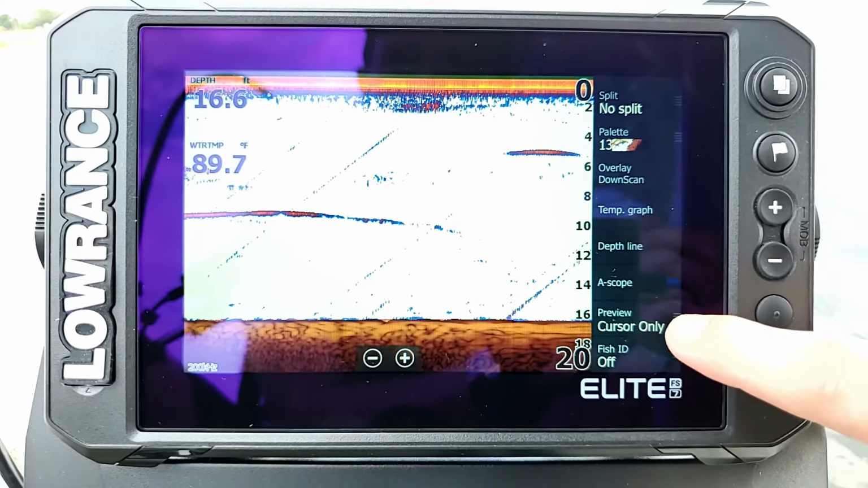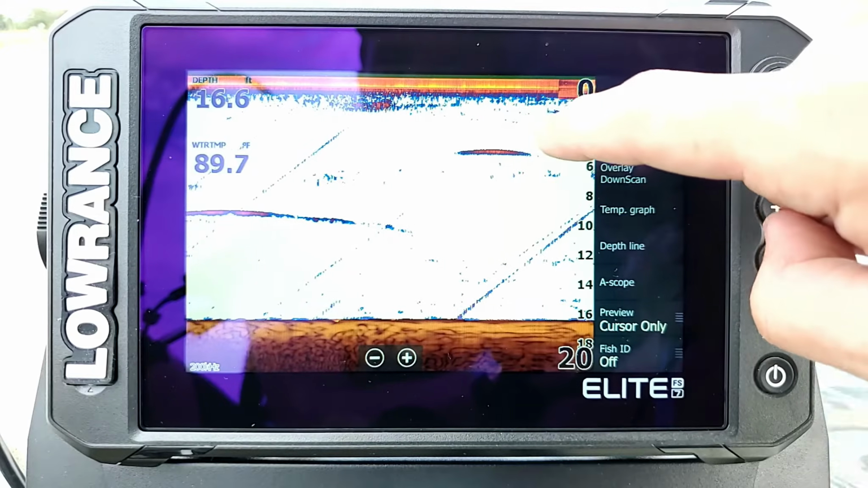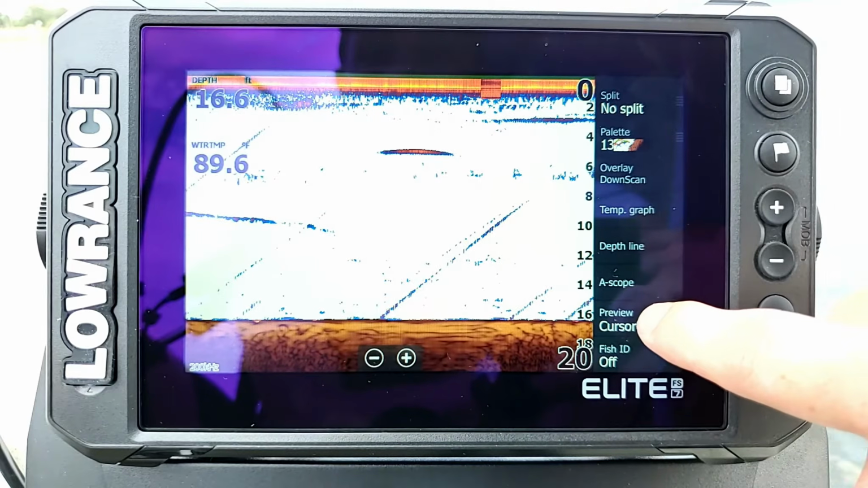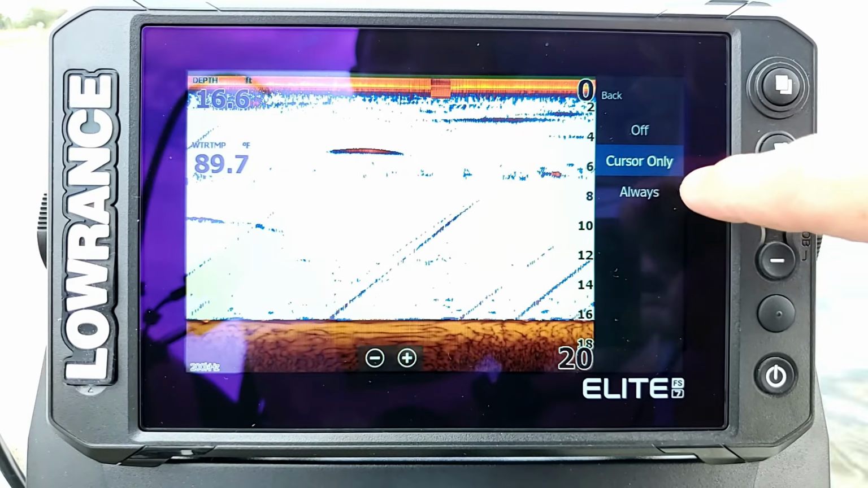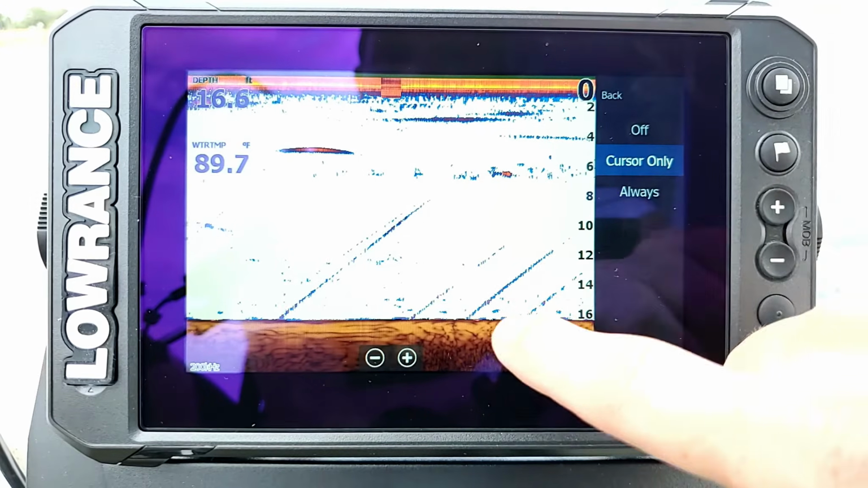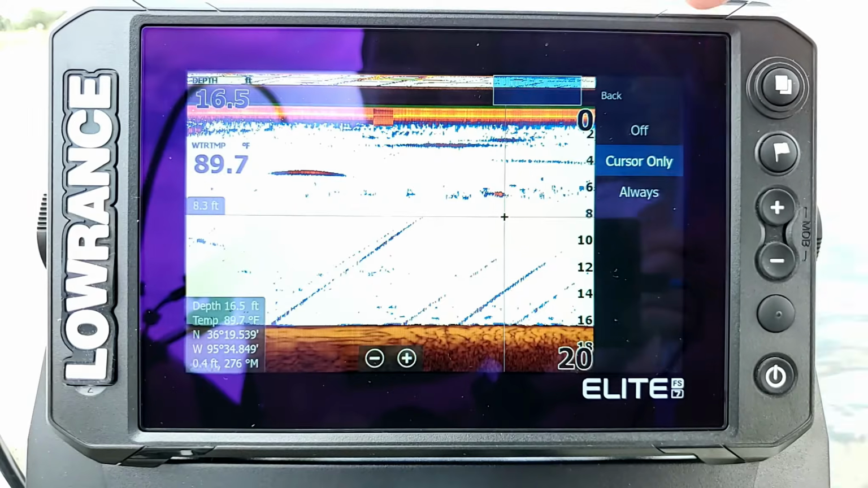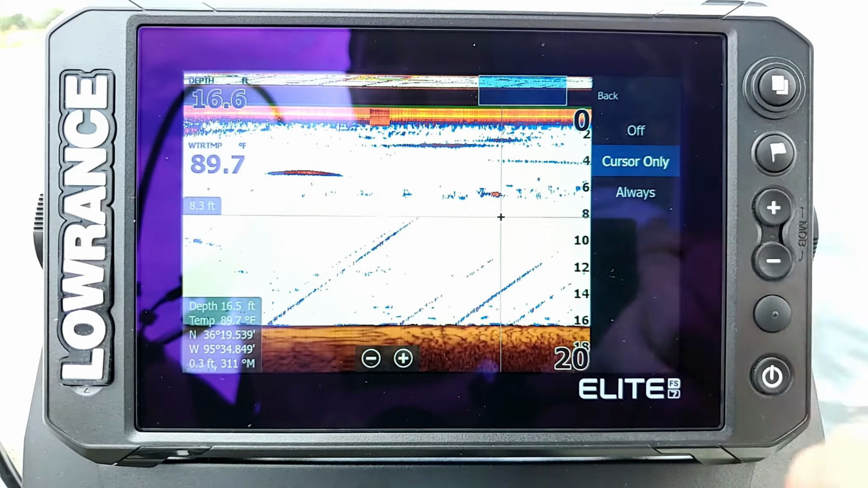Now, my second to last choice here is going to be my preview. When I showed you before and I touched on the screen here and it brought up that little preview cursor at the top, this is how you can control it. When we go and select here, we can go between off, cursor only, or always. What cursor only means is that it's only going to show up at the top of the screen when I tap on it like this. If I set it to always, this is always going to be on the screen no matter what. So you don't have to tap on the screen to get it to show up.